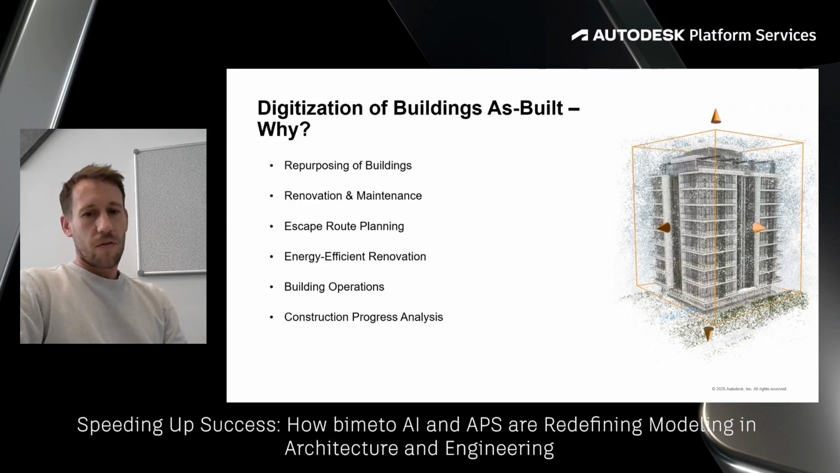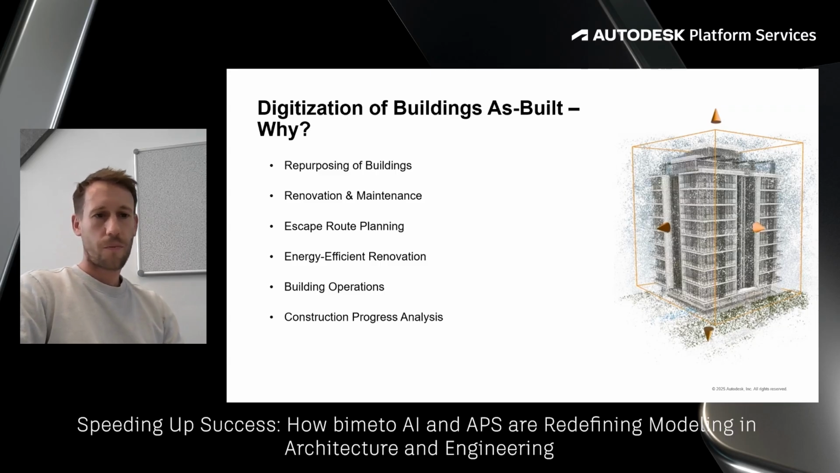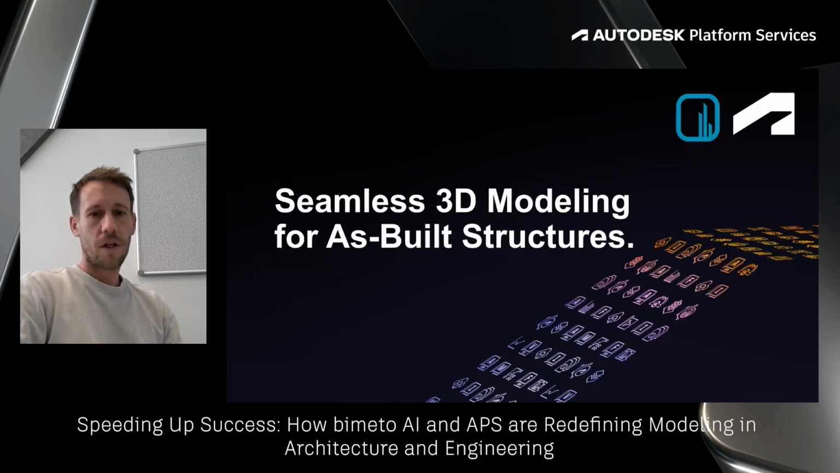In an era of limited resources, rising sustainability standards, and increasing technical demands, digitizing existing buildings is no longer a luxury. It is an essential tool for forward-looking building management and renovation. Today, we show you how new AI-powered workflows are making this process faster and more accurate than ever before.